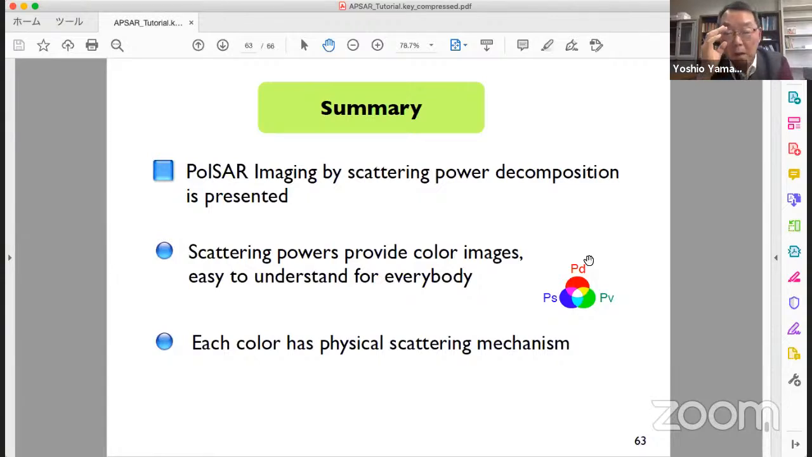Okay, in summary, I presented PolSAR imaging by scattering power decomposition. Scattering power provides color images easy to understand for everybody. Each color has its physical scattering mechanism. So just looking at colors, it's possible to guess what's happening there.